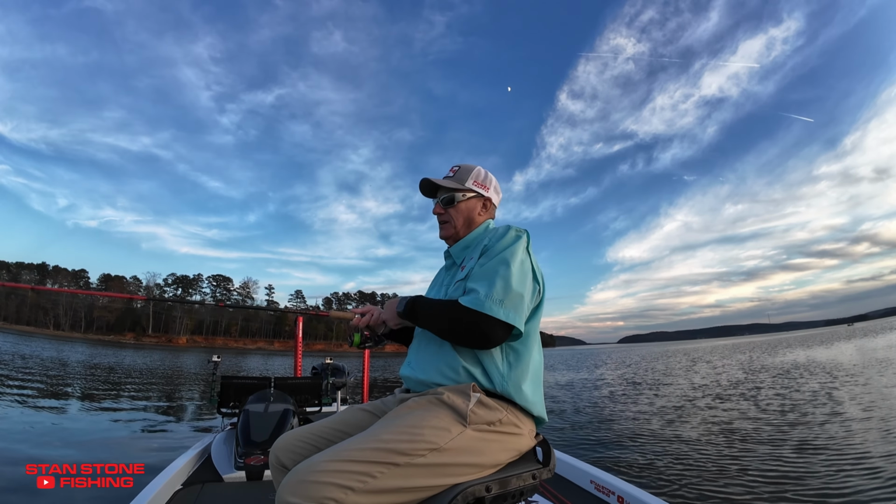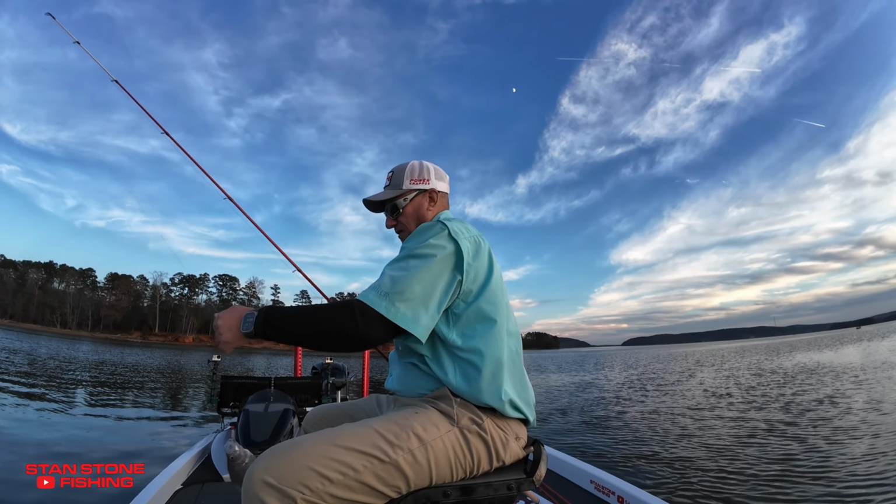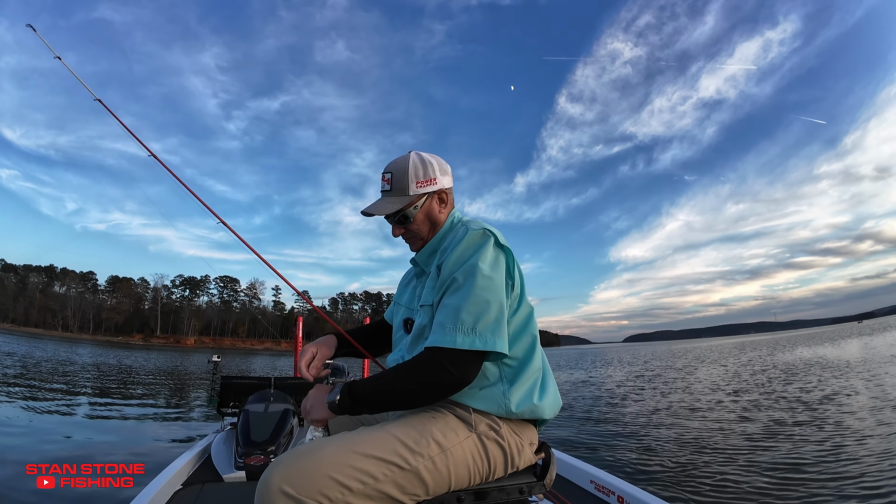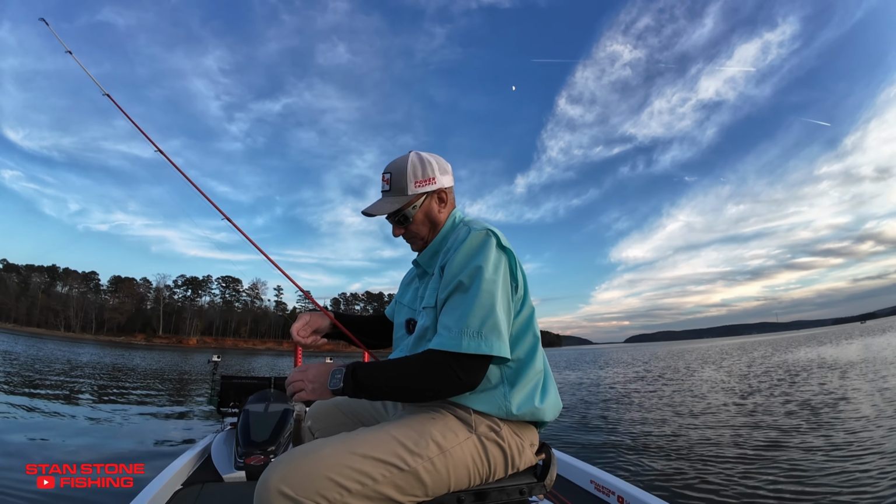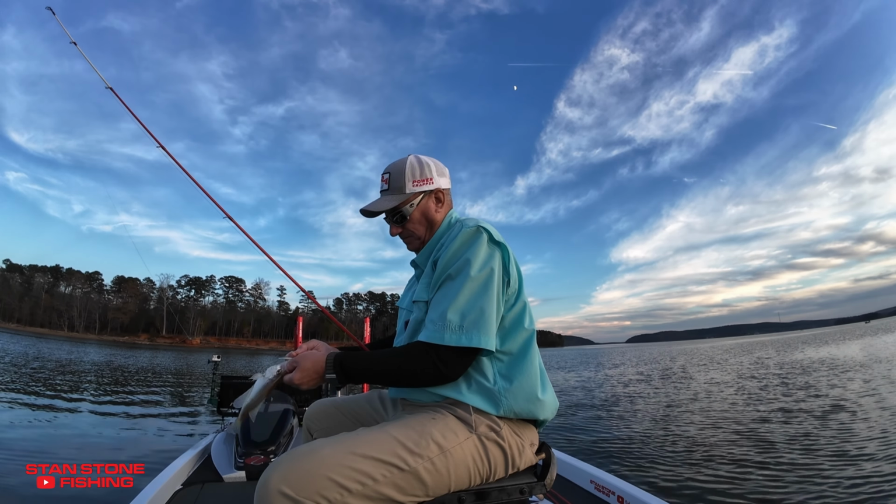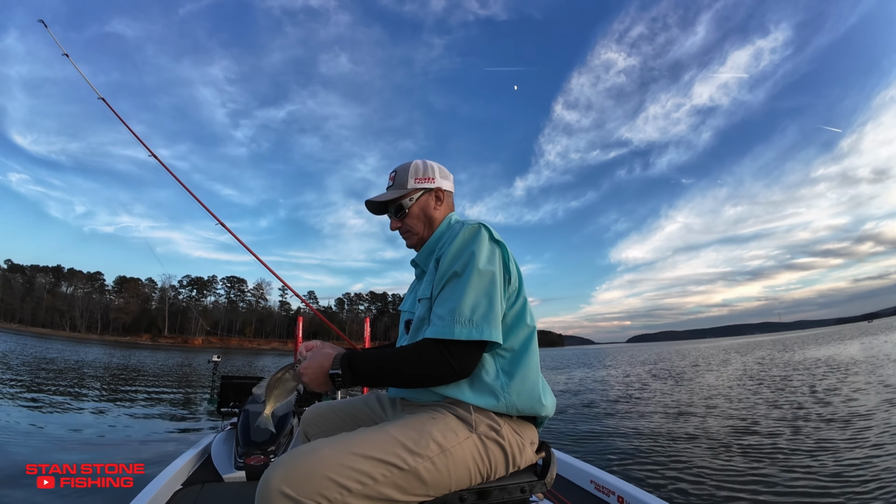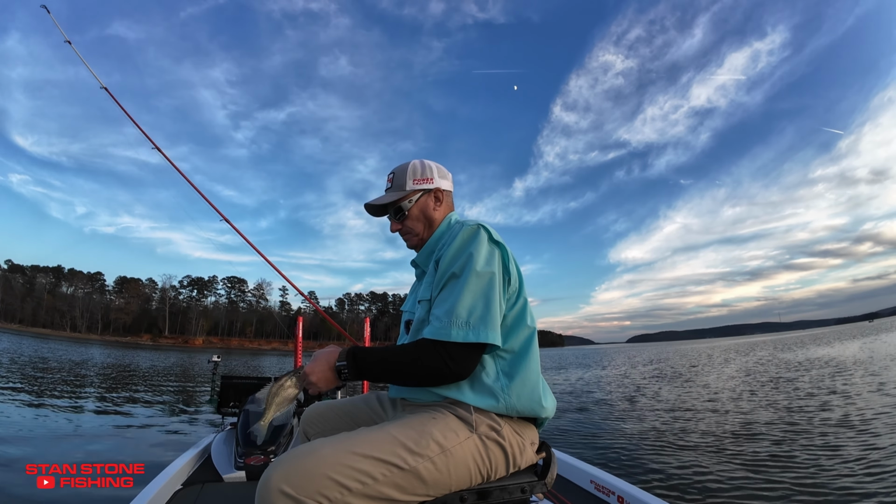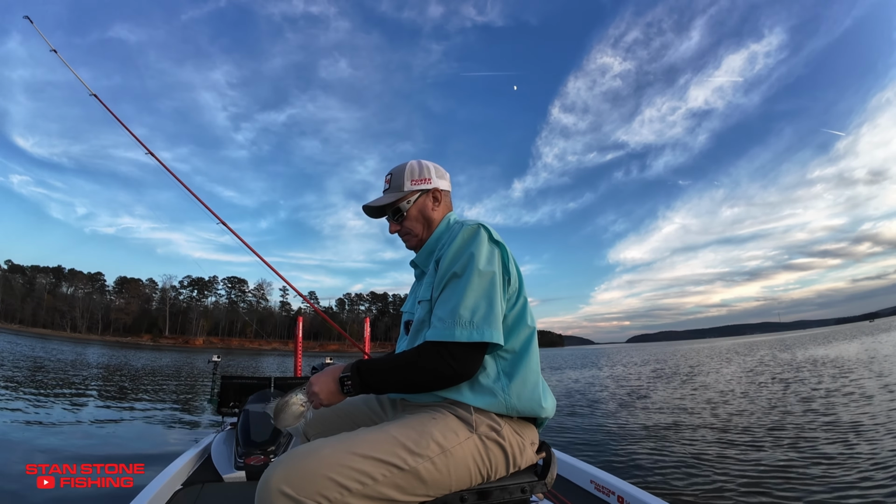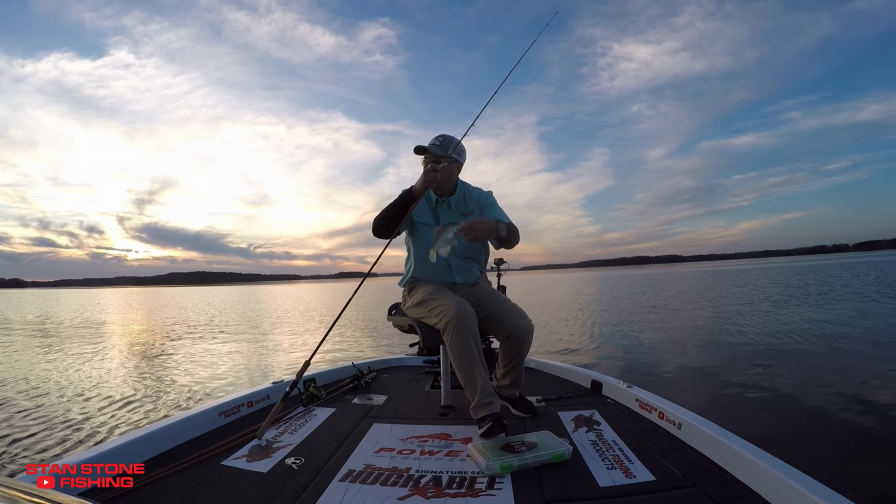That's a small one. That's the smallest one we've caught. Little baby.